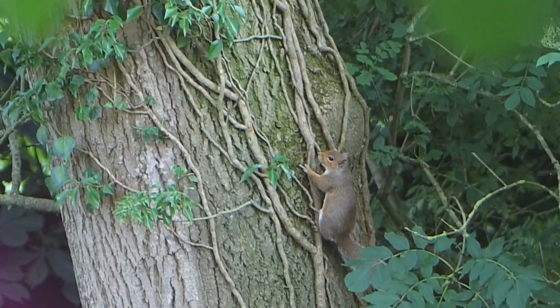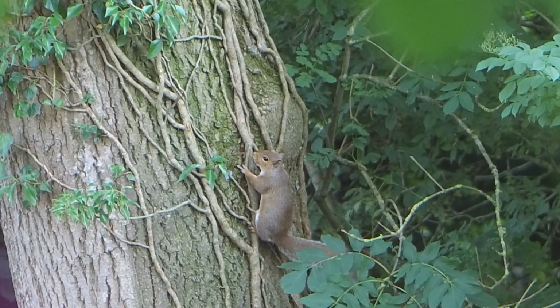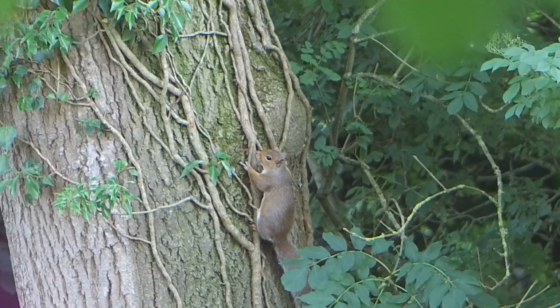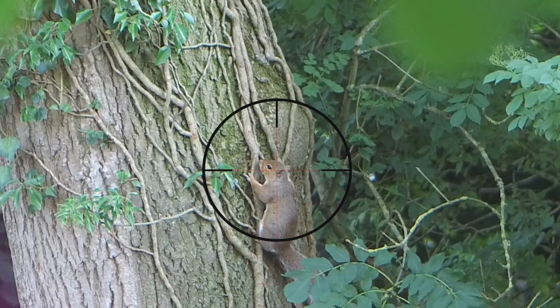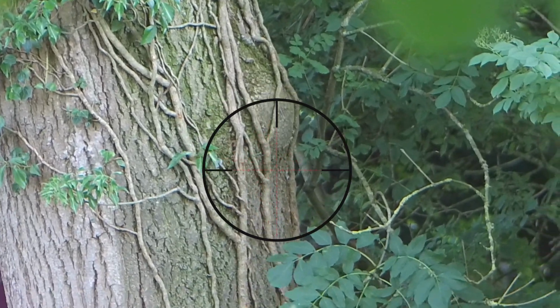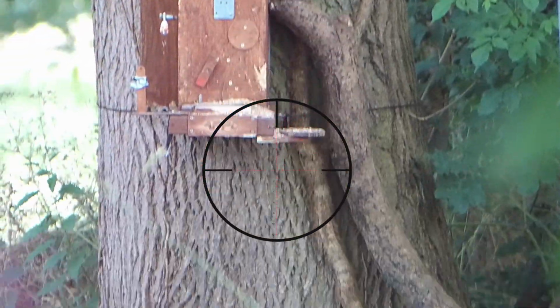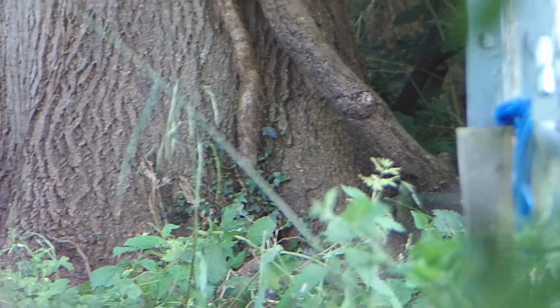Just having a scan around, make sure there's nothing else near the feeder, nothing else that's a nice easy clean shot, because if there isn't, I want to take a shot on this youngster. He's sitting still, got a good clean shot, straight through the noggin. He fell like a bag of nuts, straight onto the deck, straight out.